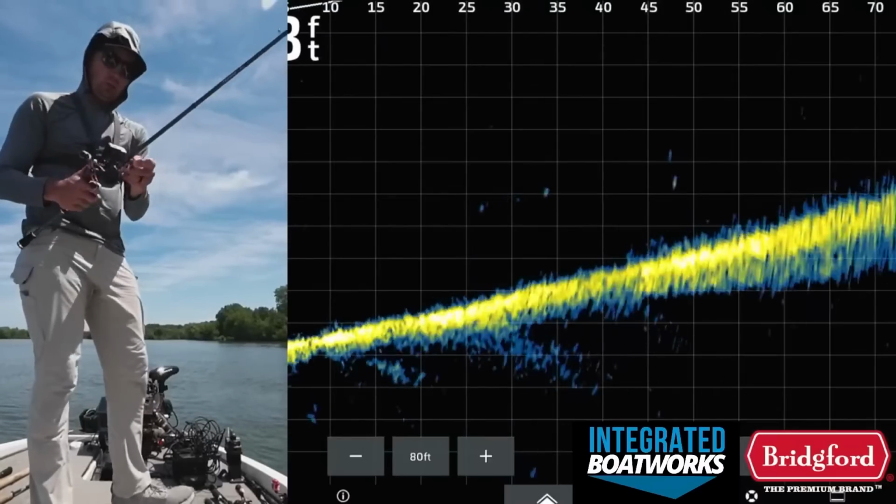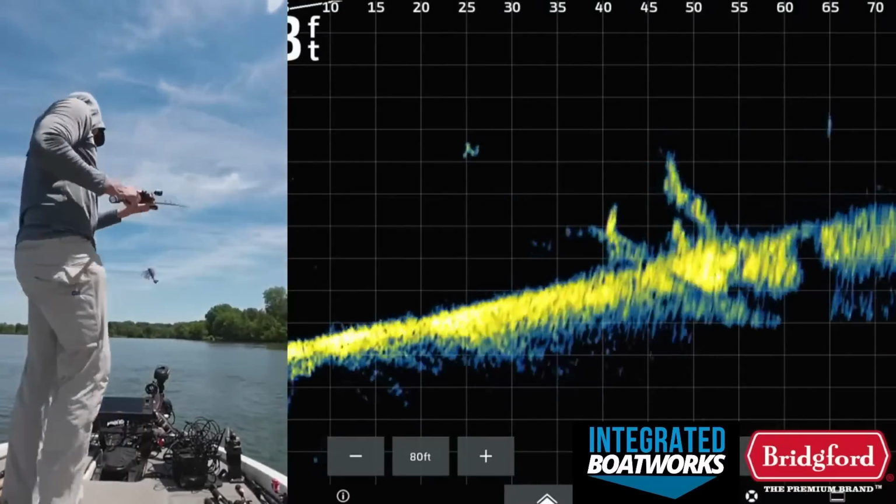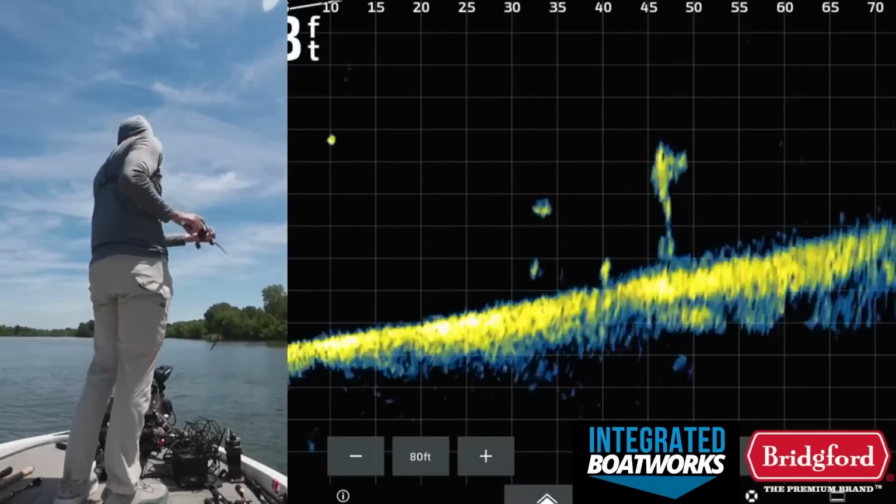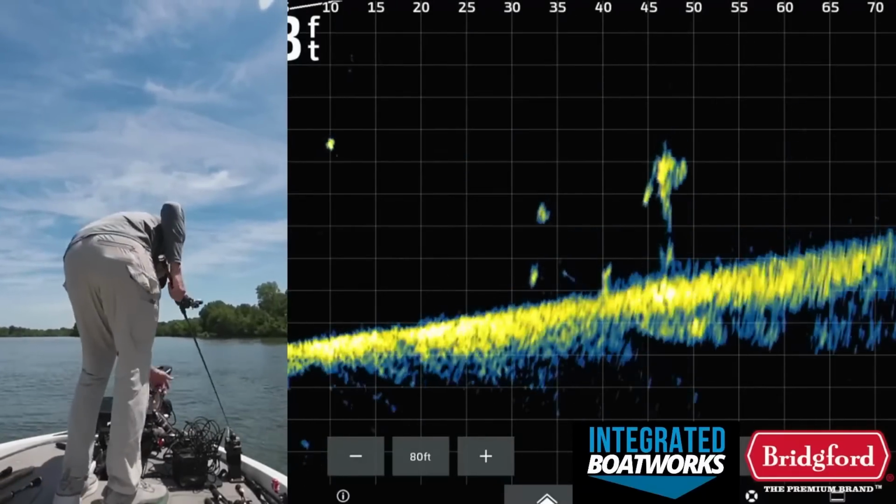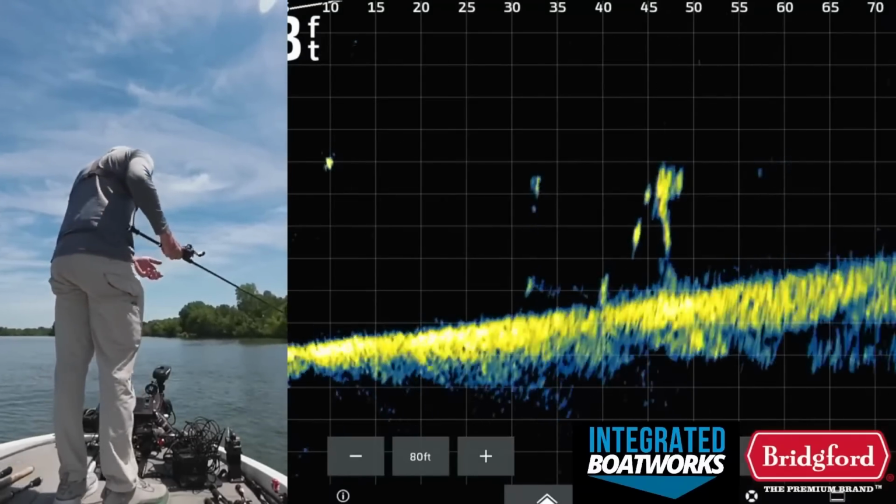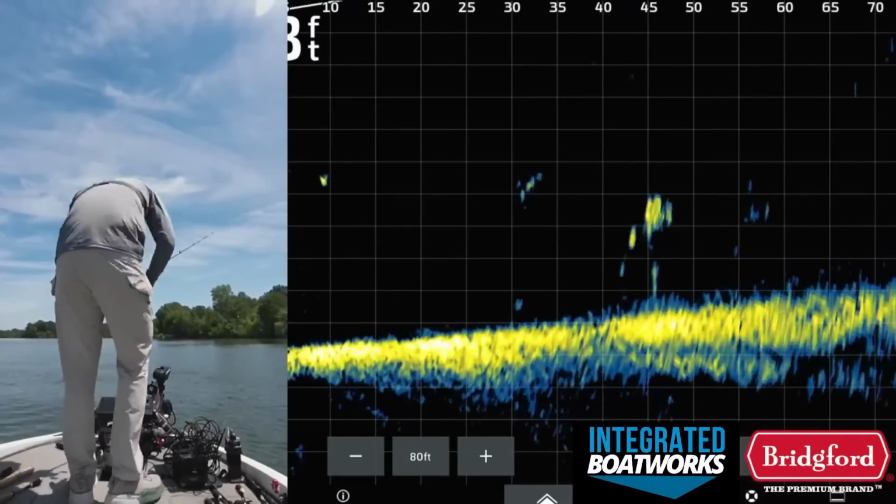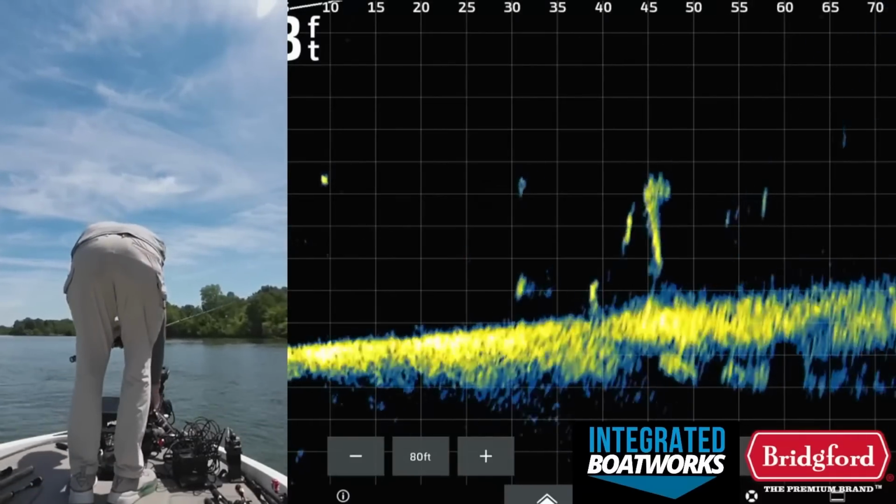This is just a 3/4 ounce football jig with a kamikaze craw on it, big bite baits, and you can kind of see some stuff down there. There's a little brush actually you can kind of see on the screen. It's pretty close out there. I need to get my range extended a little bit.